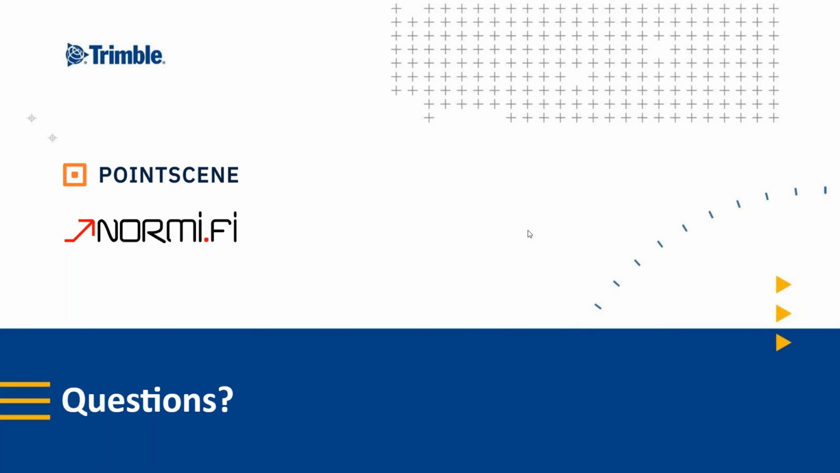Instead of in the Pointscene environment, is there something where the Google Maps API is being used? Currently, no, but of course, I would think it would be possible if the question is related to uploading the results to Google Maps. That's definitely just a matter of converting the data into a proper format in order to do that.